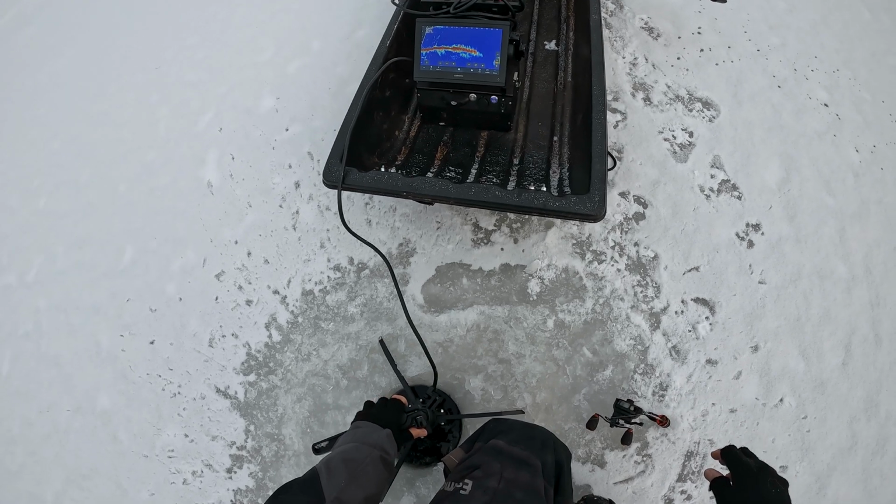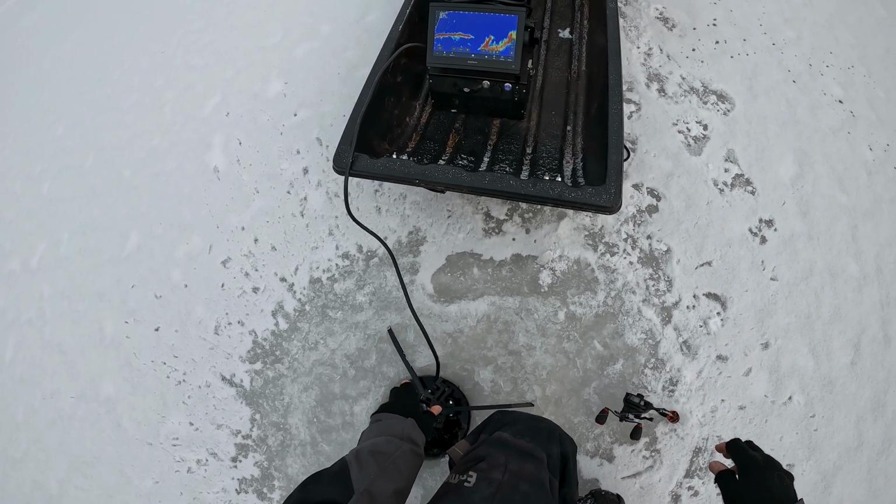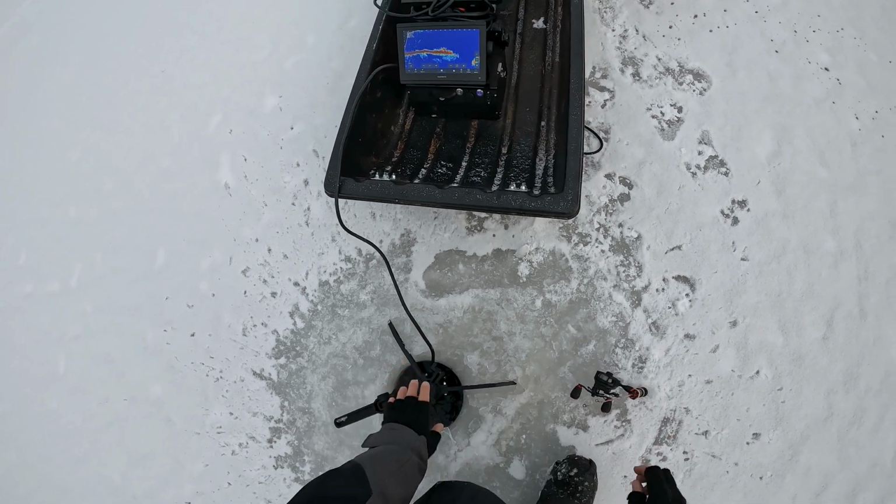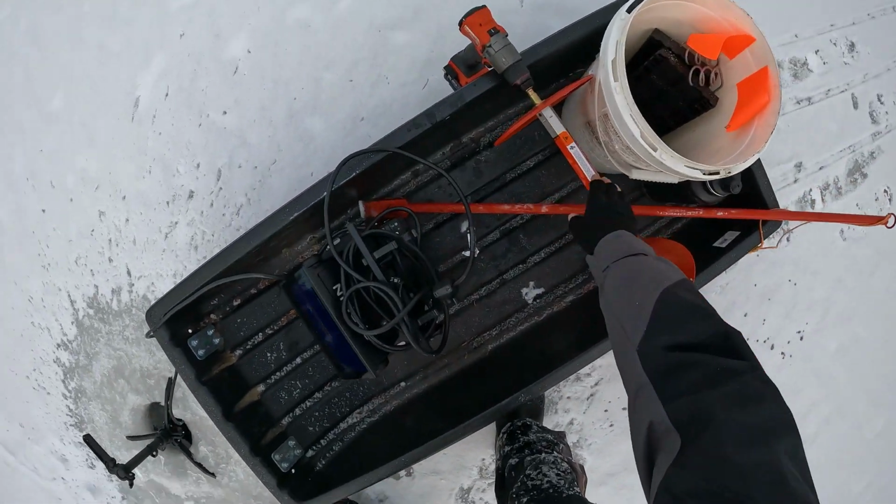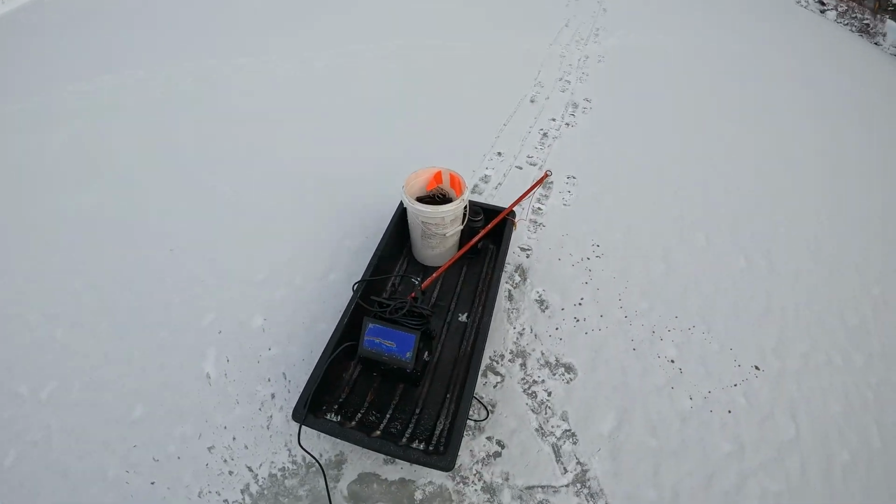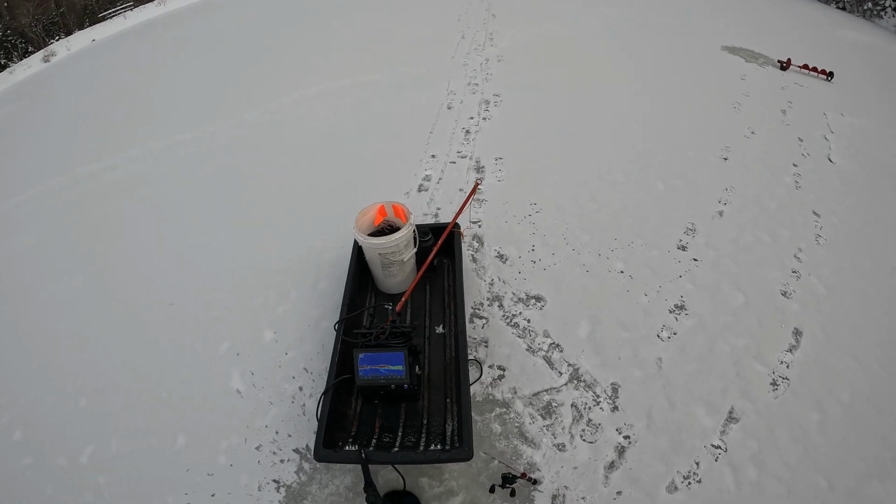Oh my goodness, that's a bunch of fish. I bet you those are all brookies. 35 feet, which is about 10 paces. Let's move some lines here.